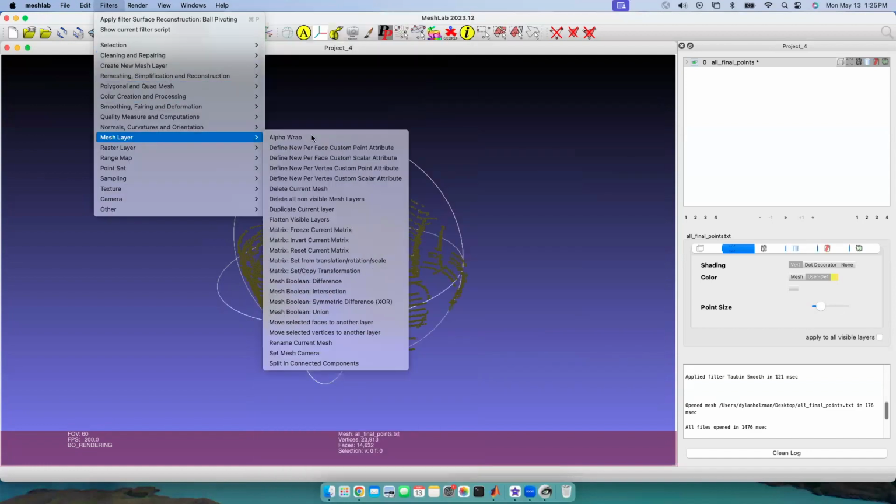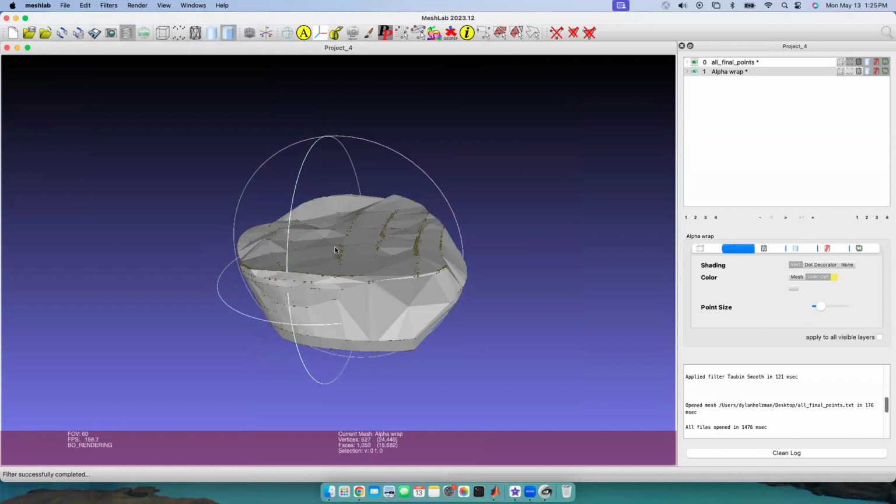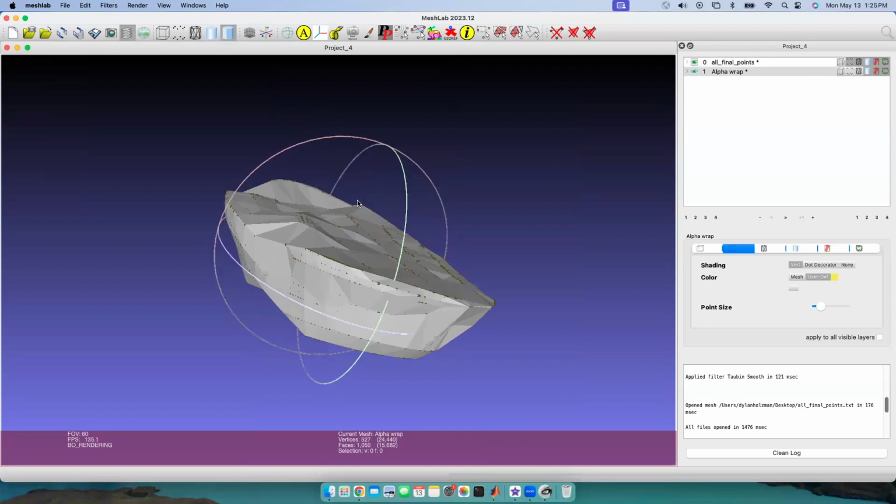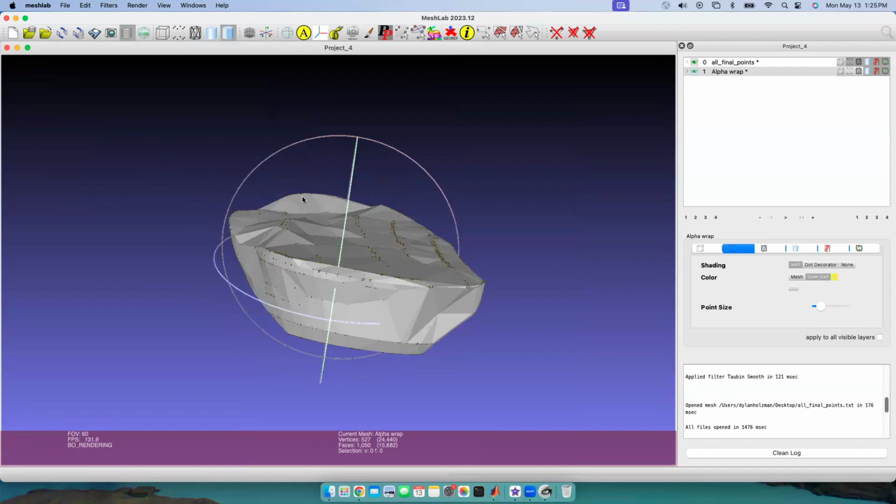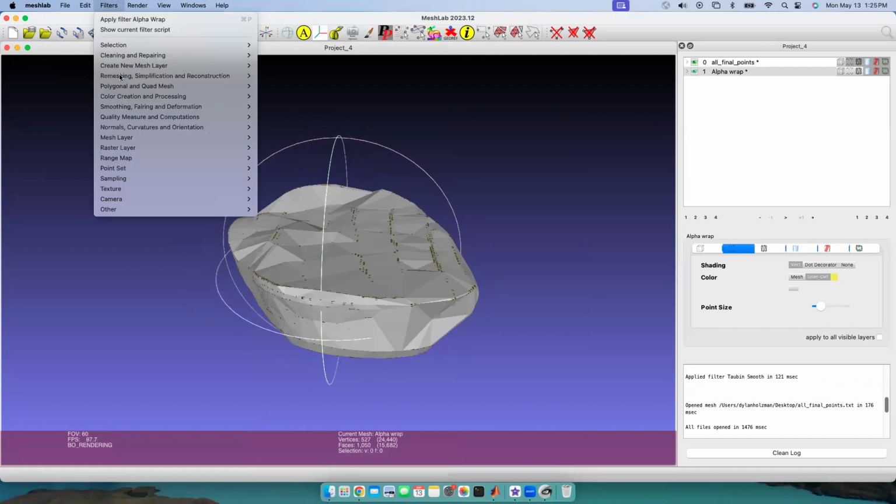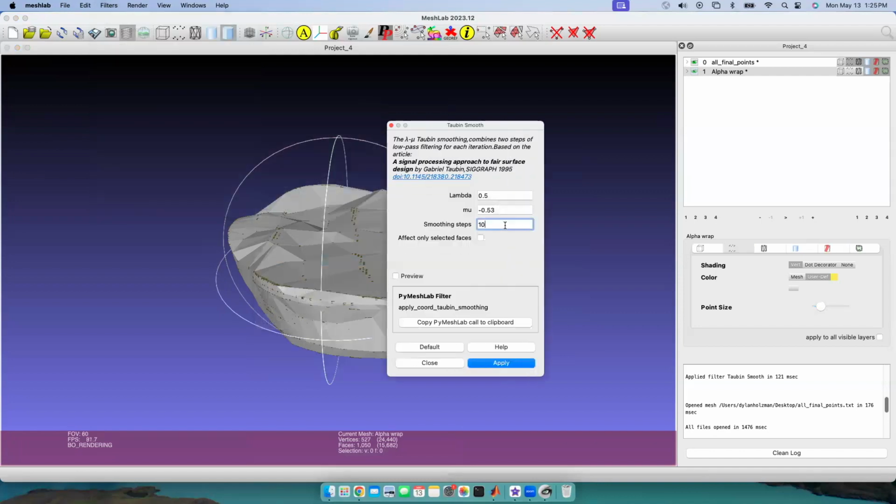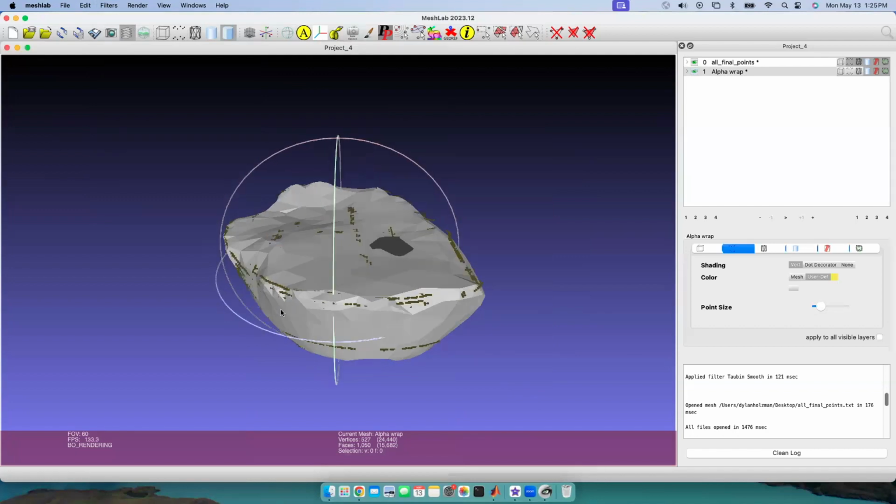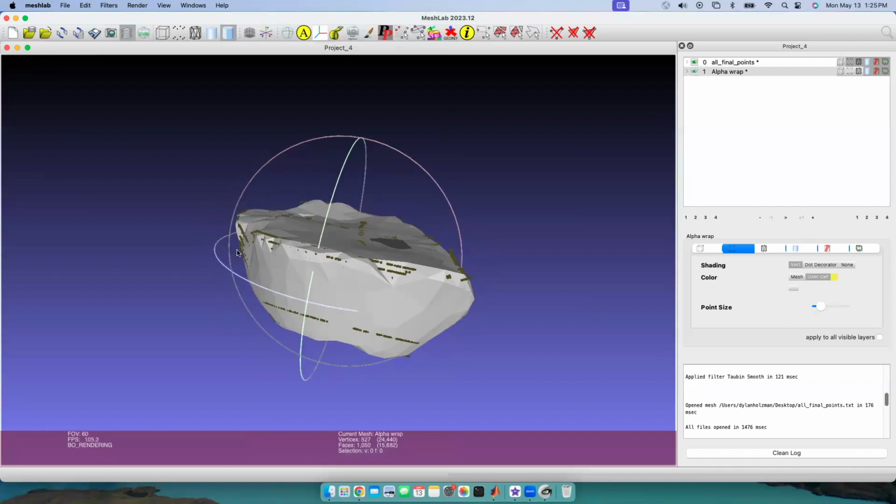Next, we're going to add an alpha wrap with a value of 0.09. And this closes all of our lines and creates the outline to our fountain. But as you can see, the edges are rough and we need to smooth this down. So we're going to use a Taubin smooth with a step size of 10. And as you can see, it's a pretty good representation of the fountain.